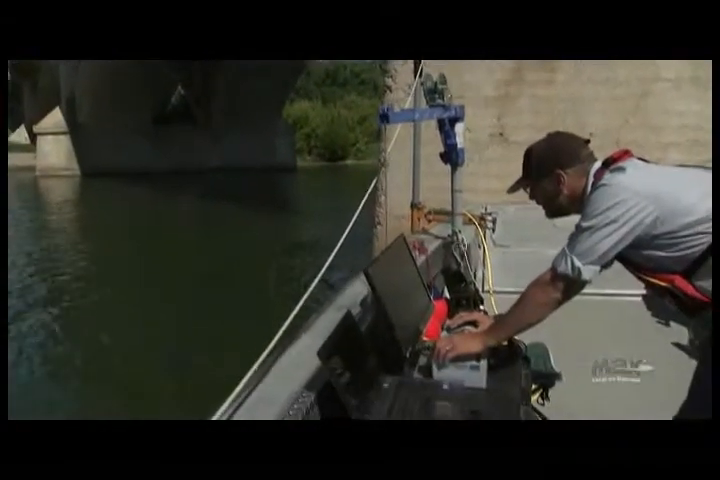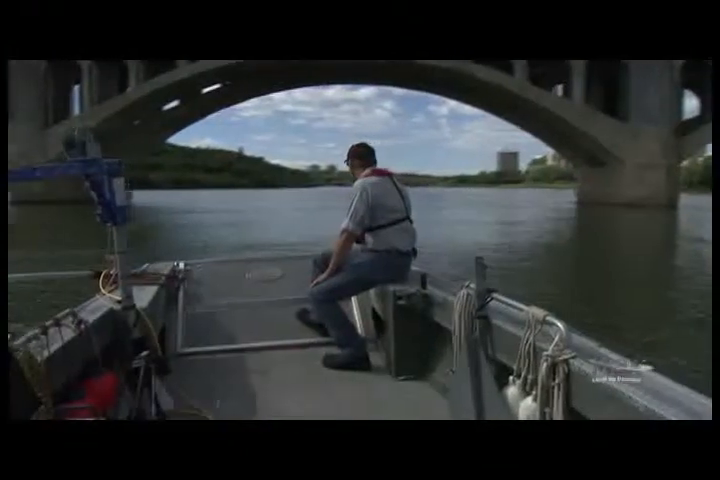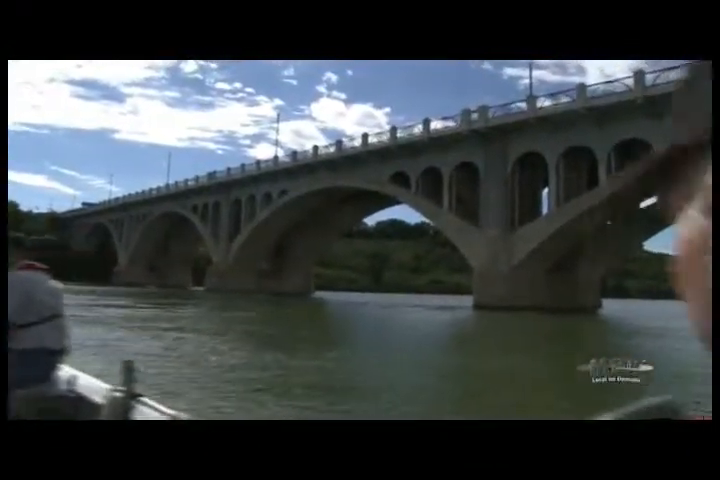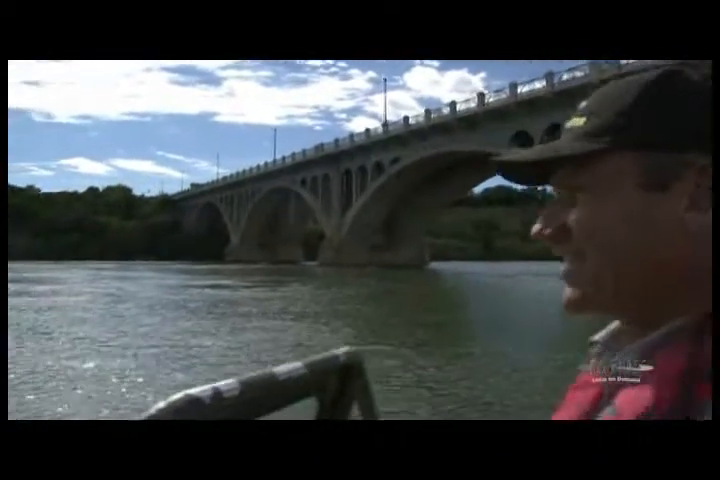We can produce an image of what the river bottom looks like from bank to bank, so you can tell where the channels are and what the water is doing. Any image where you can take the water away and see something without the water is what we strive to do.